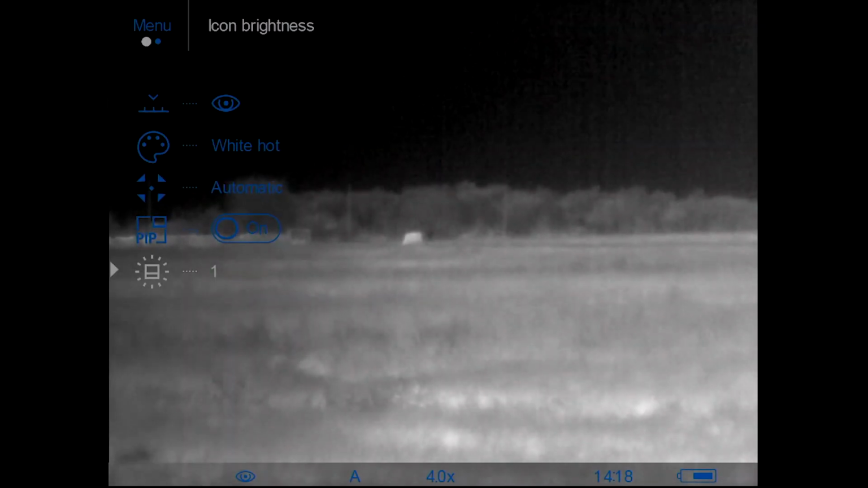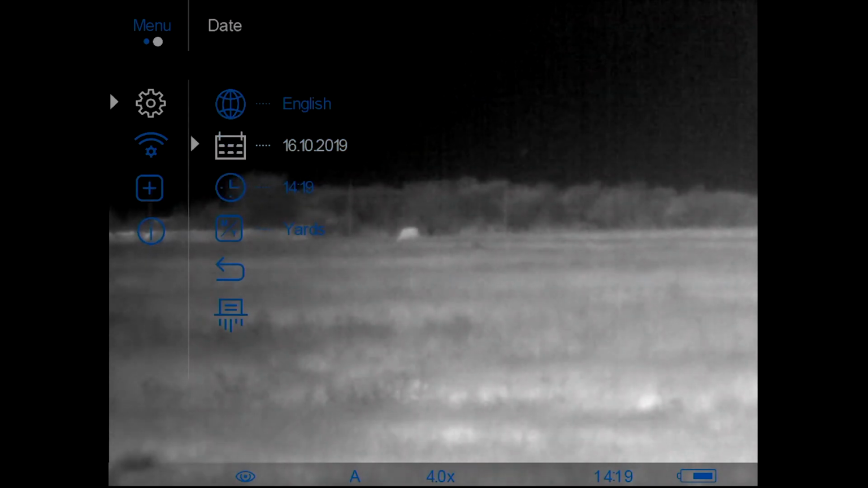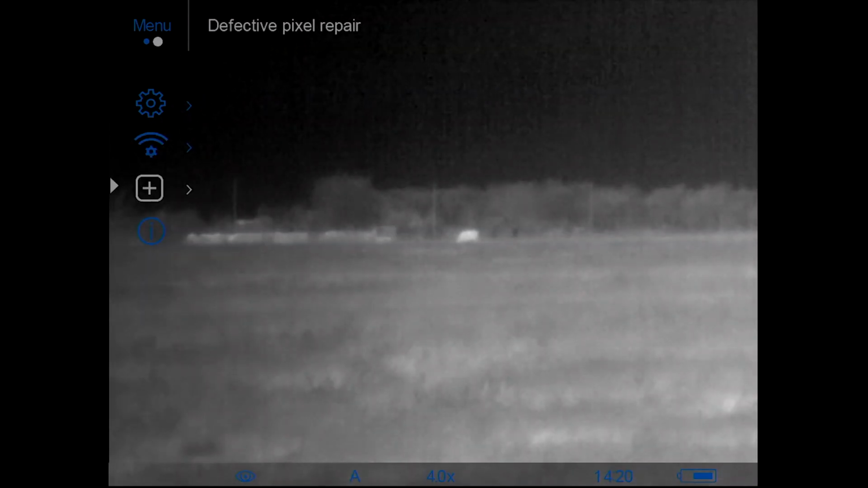So to wrap this up, the icon brightness, the general settings, the Wi-Fi settings, and the defective pixel repair, which I have not had to use, complete the second page of the menu. And that's pretty much it.